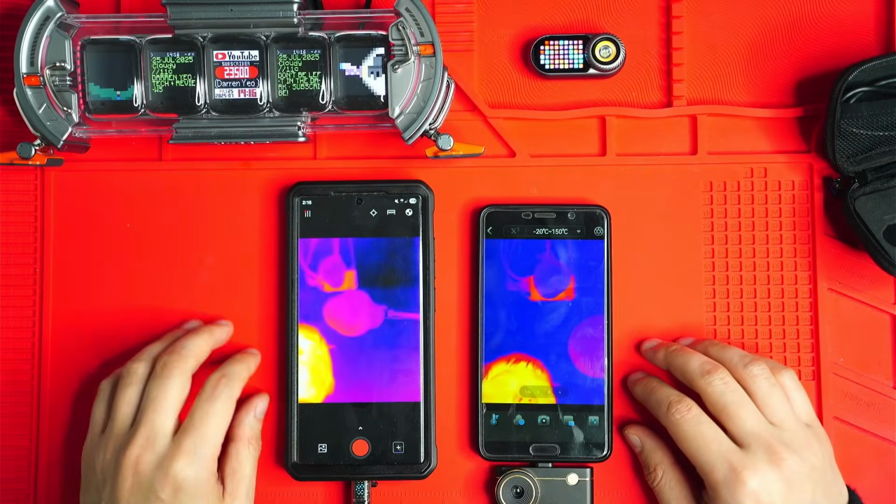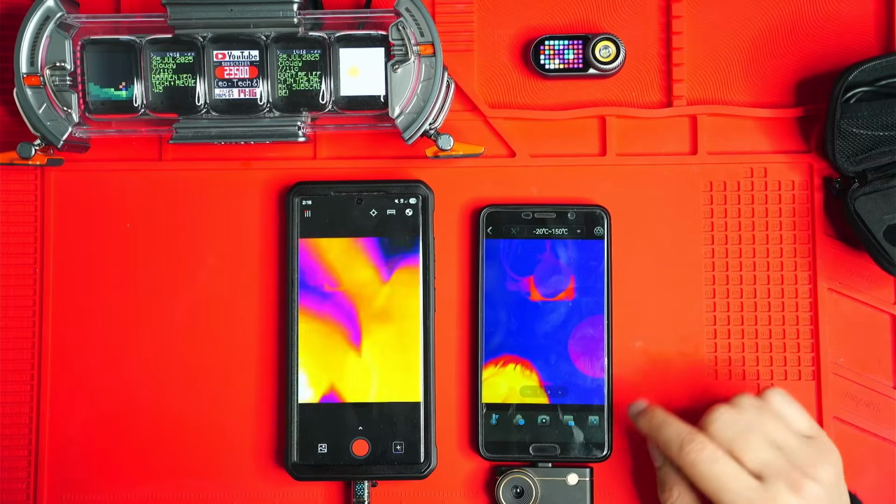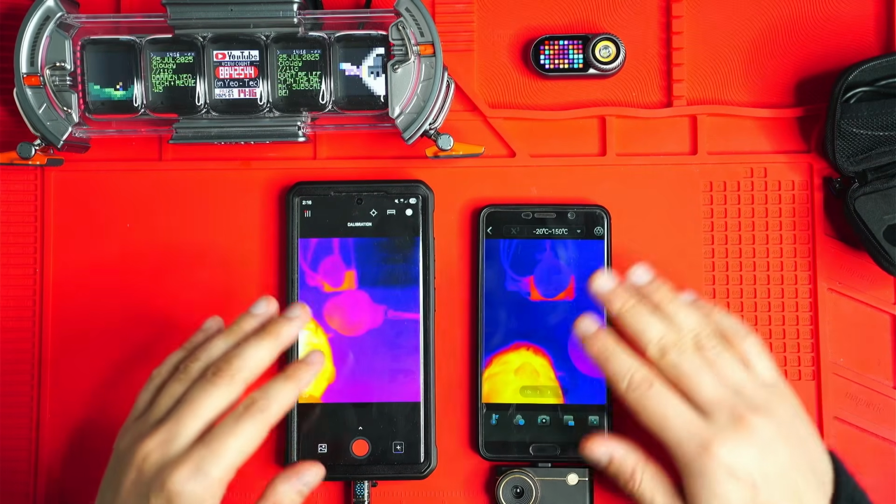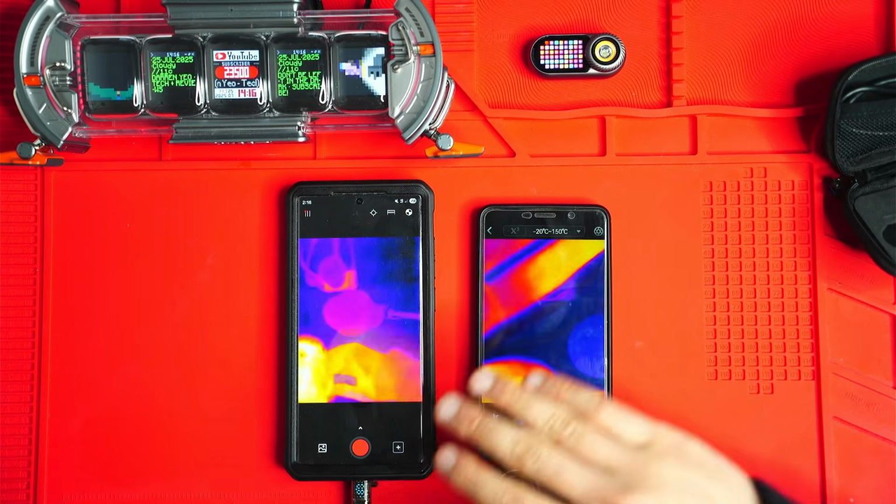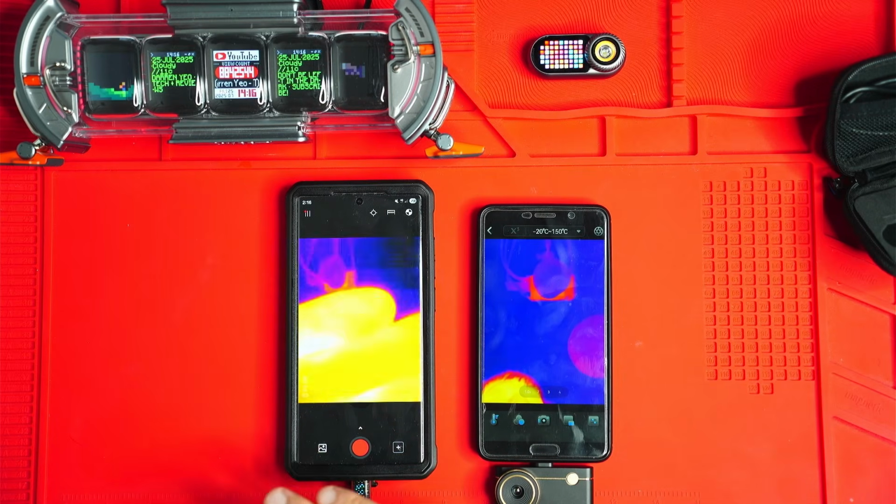I thought I'd do a little comparison on the app, and I've got the FLIR ONE Pro app to the left and the camera, and I've also got on the right the ThermalMaster P3. Another thing I forgot to mention as well is the frame rate is a lot faster on the P3. So you've got 25 hertz versus 8.7 hertz on the FLIR ONE Pro.